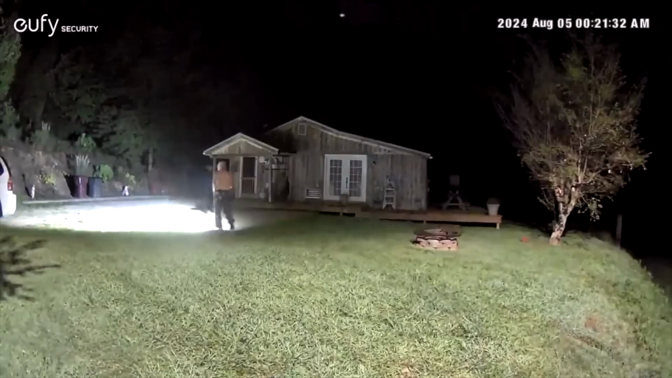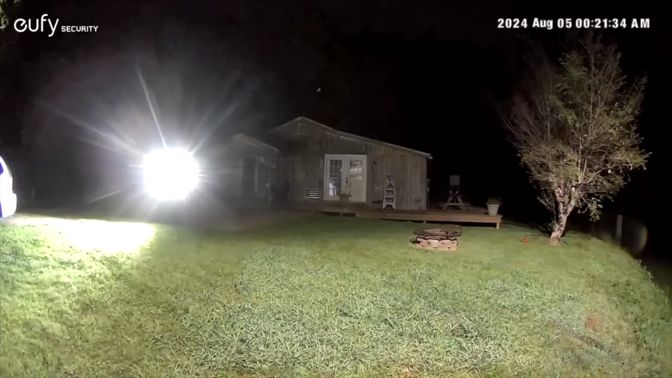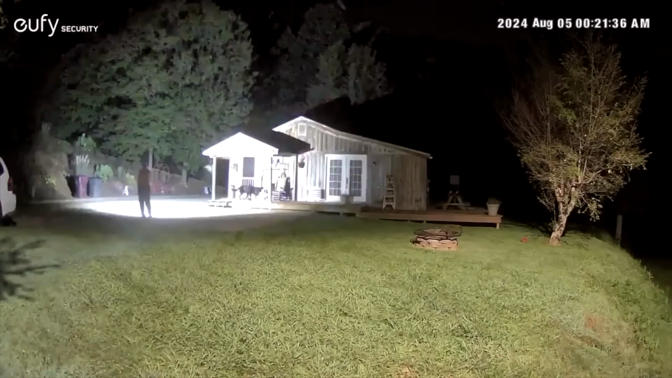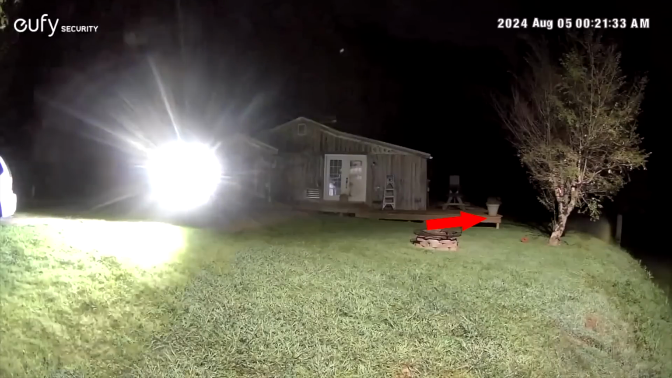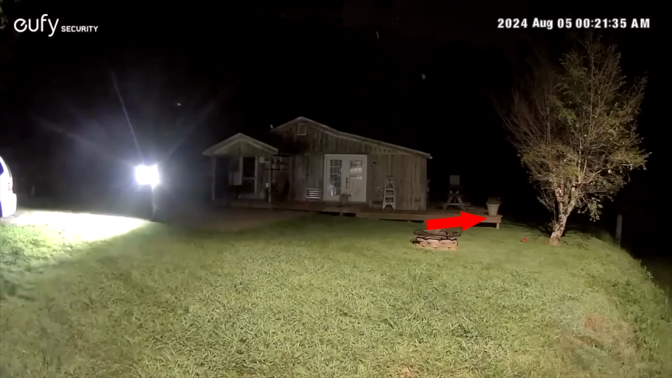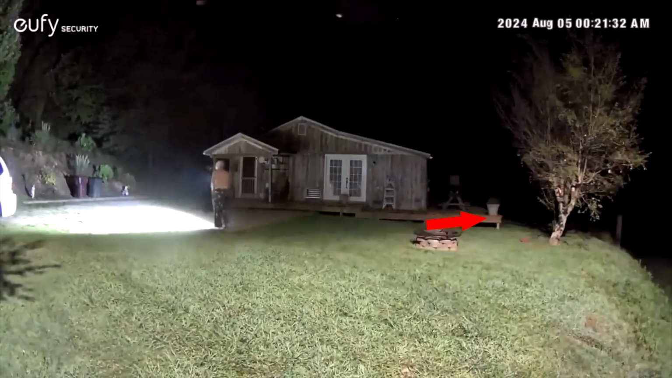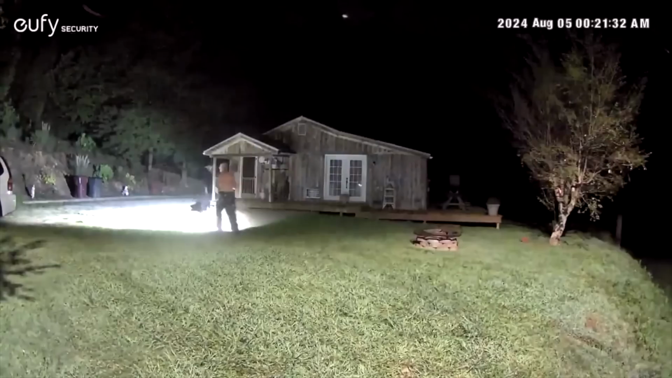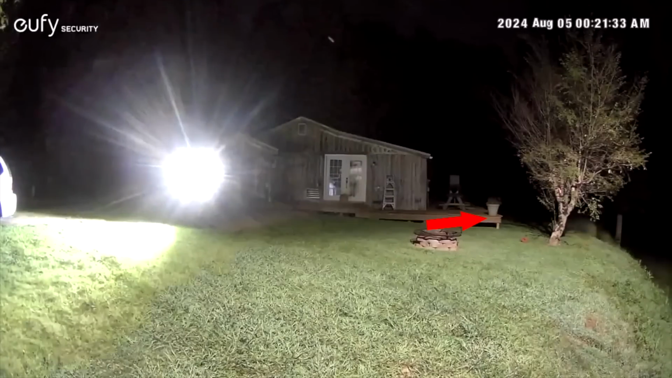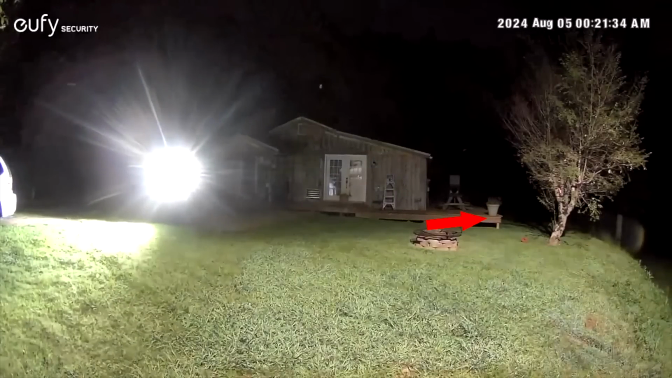Something strange woke a homeowner in the middle of the night. He grabbed his camera and rushed to his backyard. At first you might not catch it, but watch again. There, by the tree, a glowing orb drifts through the frame. Now, in most cases, people write these off as dust or lens flares. But this homeowner was so shaken, he immediately went online searching for answers.